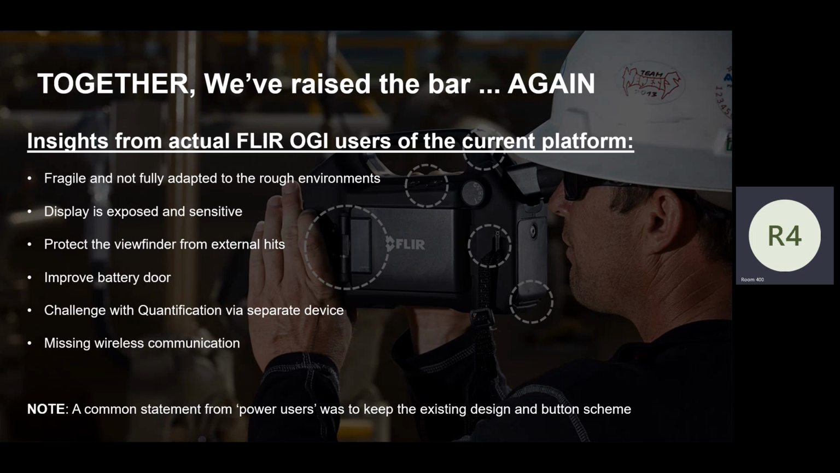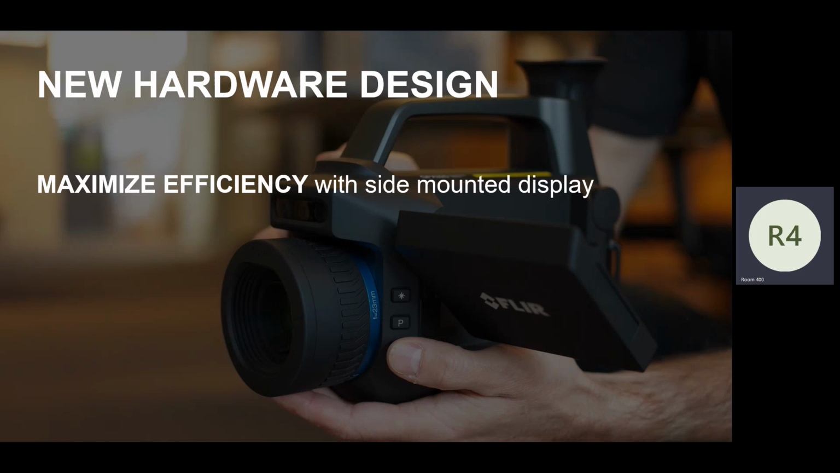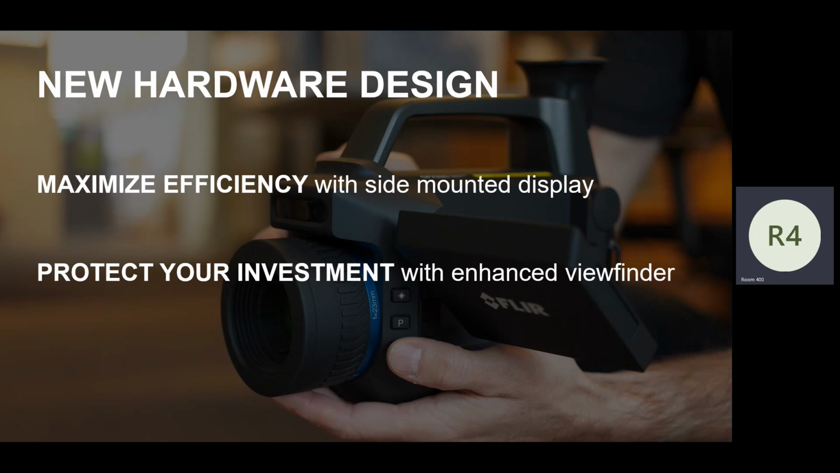And again, as we began talking, please don't change the buttons. Please don't change the way it is, because I like the advantage that FLIR has on the ergonomics of their camera. So as we looked at that, we wanted to look at the design. This is part of the initiatives of our product management team. They said, all right, here's what we're going to try to do. We're going to maximize efficiency for our customer base. We're going to put the side mount display, which is very similar, we're not going to change that, but we're going to make it easier to use and more efficient. We're going to enhance the viewfinder because people complained about that. And we're going to enhance, if you will, the feel of the camera. In reality, it's built a little bit more rugged.